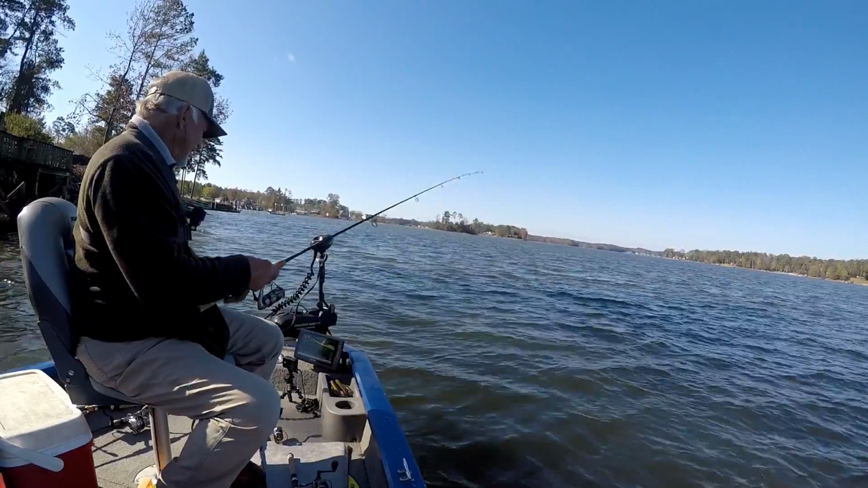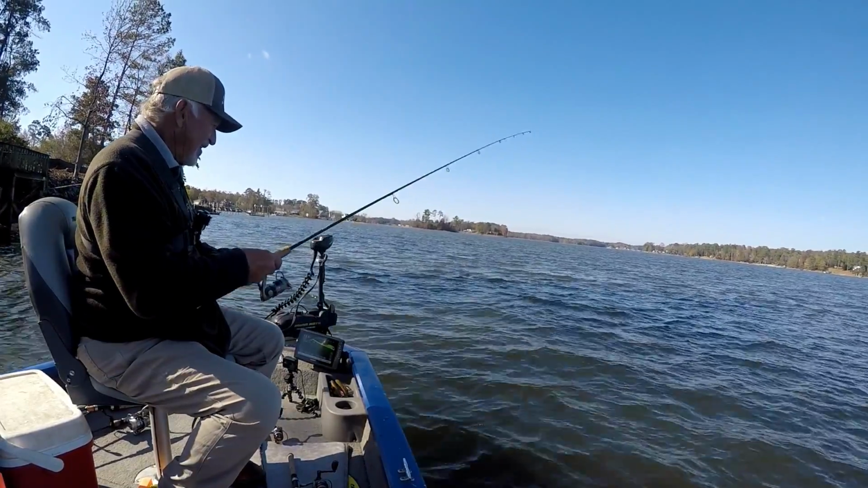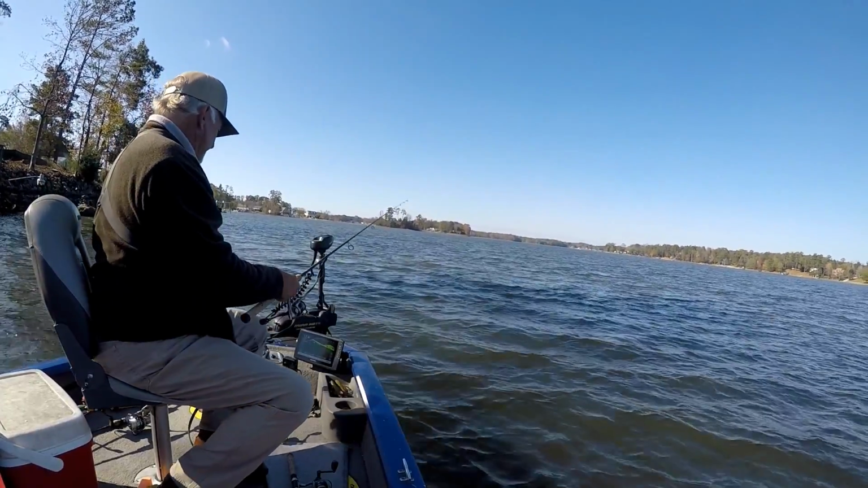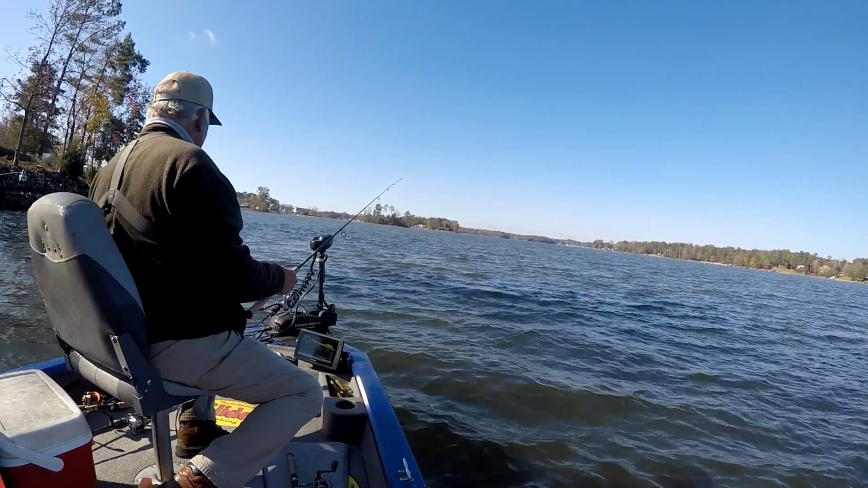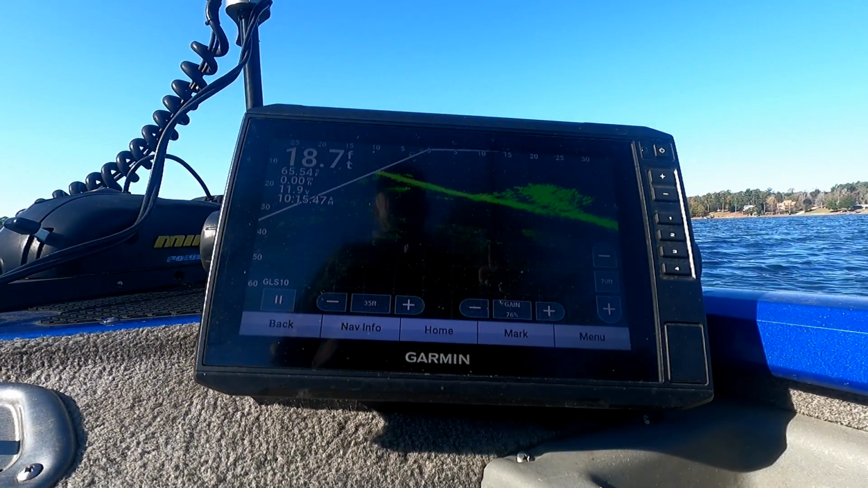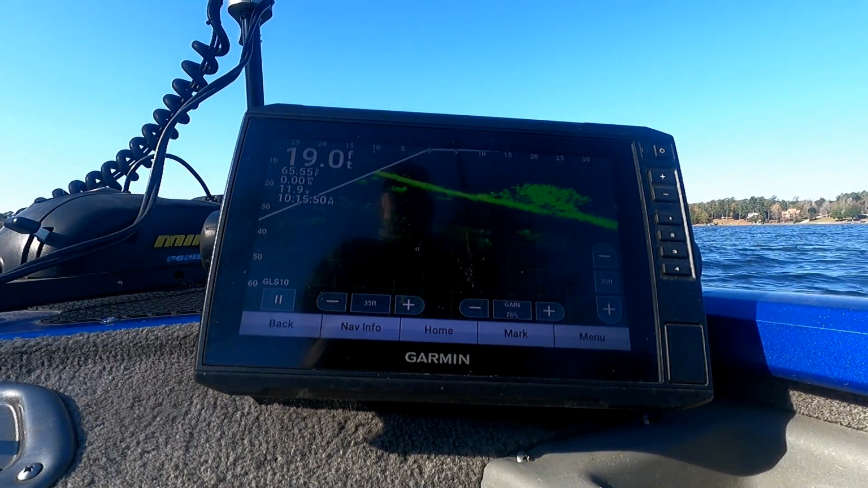They're out there, just ain't got them right yet. That first cast was perfect. I didn't have my cameras on, lost the fish. That might make them quit biting, I don't know. You see a drove of crappies right out there.